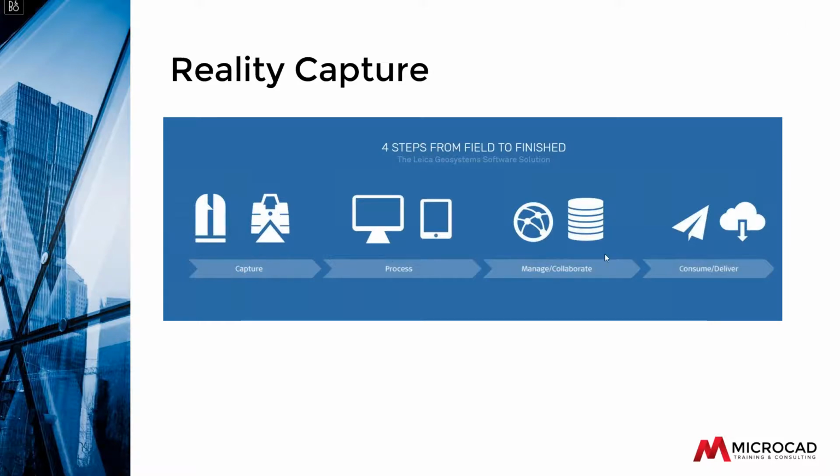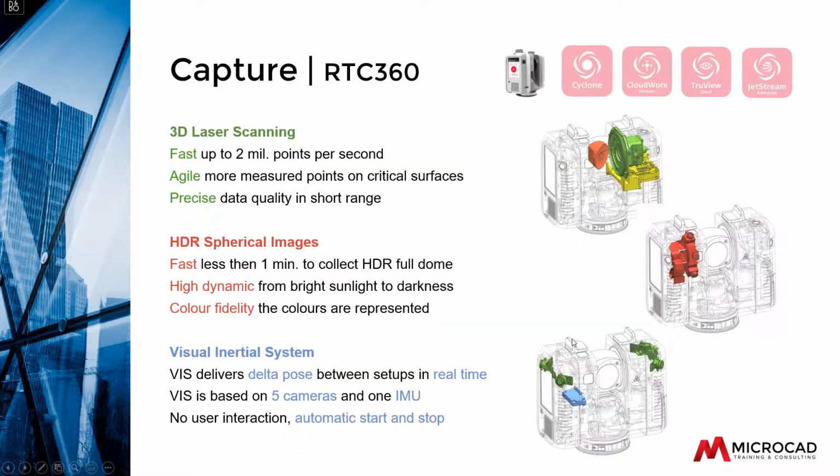So the process is a simple 4-step process here. So from the hardware perspective, we're going to capture the data using the RTC 360. It's the high-end laser scanner from Leica. That's also the one that we use for our services here at MicroCAD. The laser scanner is comprised of three main components. Of course, there is the scanning portion of it. It's very fast. It creates 2 million points per second.